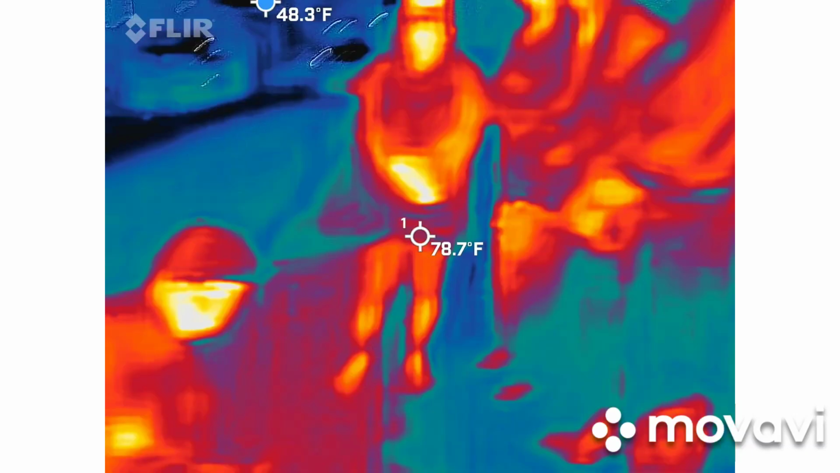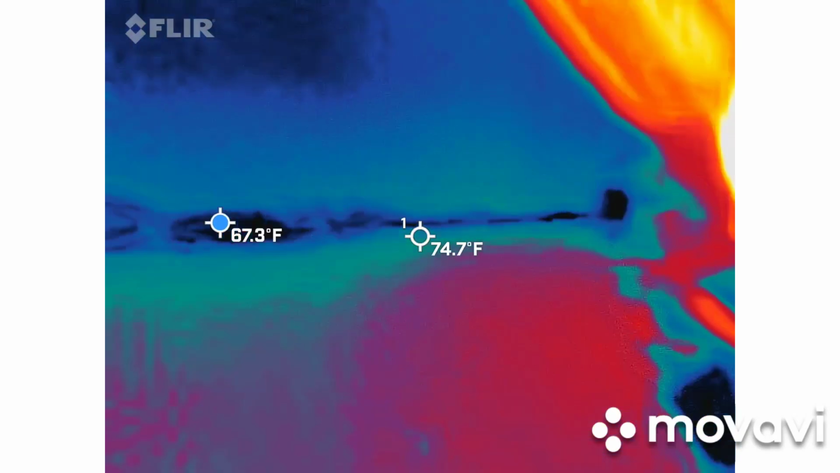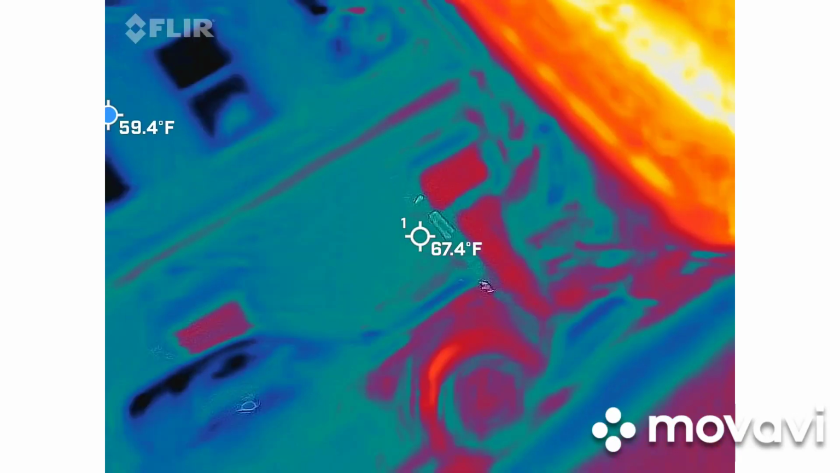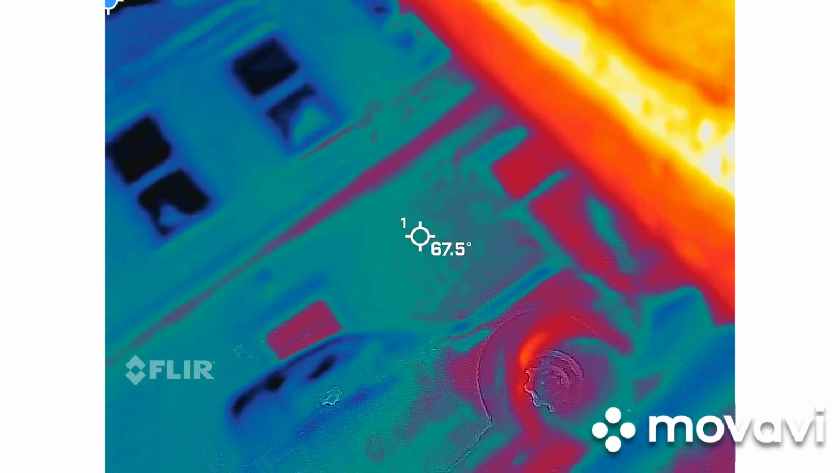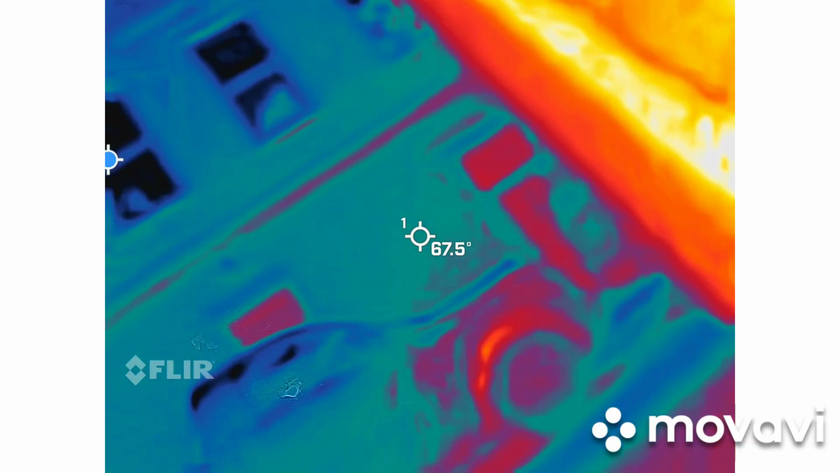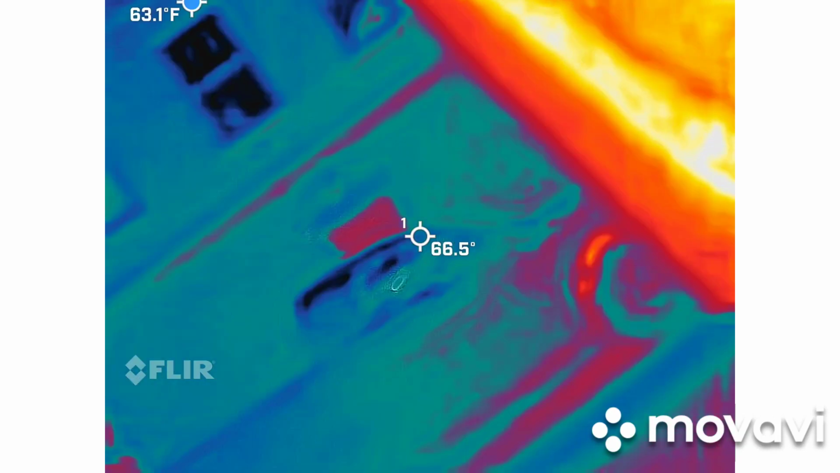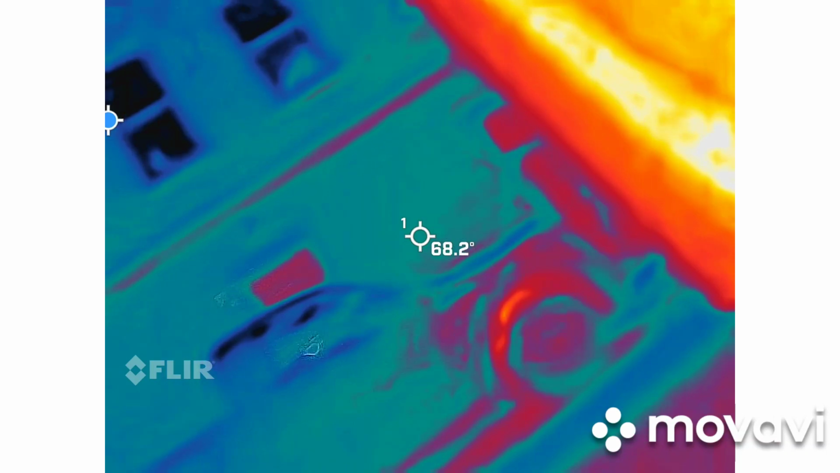Let's get the other camera out, just so that I can balance things out evenly. Different than the thermal. So first off, quick demo. You should be able to see me in this little tiny screen. I know it's hard, but I should barely be able to see me in there.